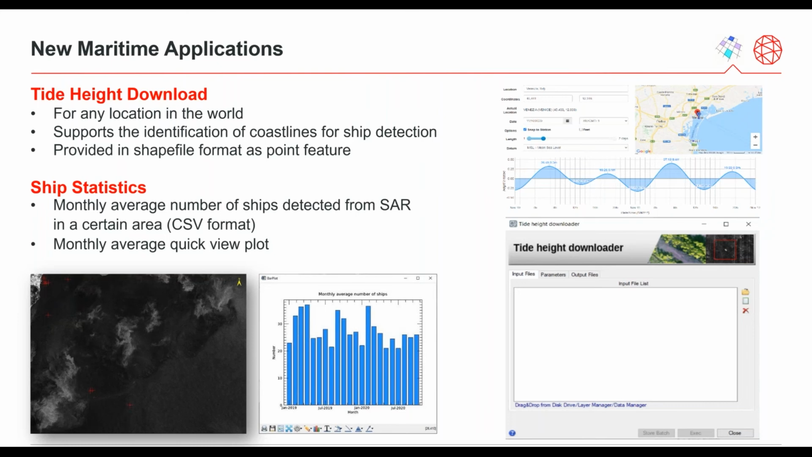The ship statistic tool in the new ship feature submenu in SARscape 5.6 computes and displays the monthly average number of ships detected from SAR in a certain area, if two or more acquisitions are available. The monthly average is created in CSV format, from which a quick view plot can be generated in a second tool.